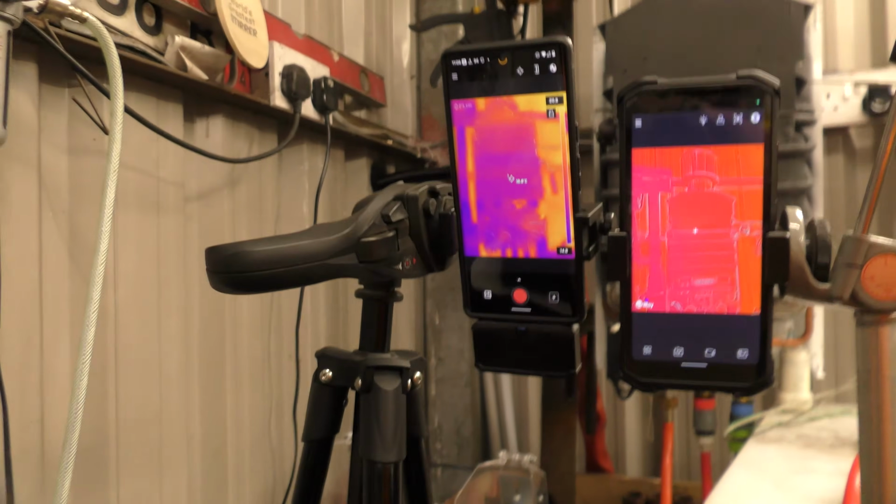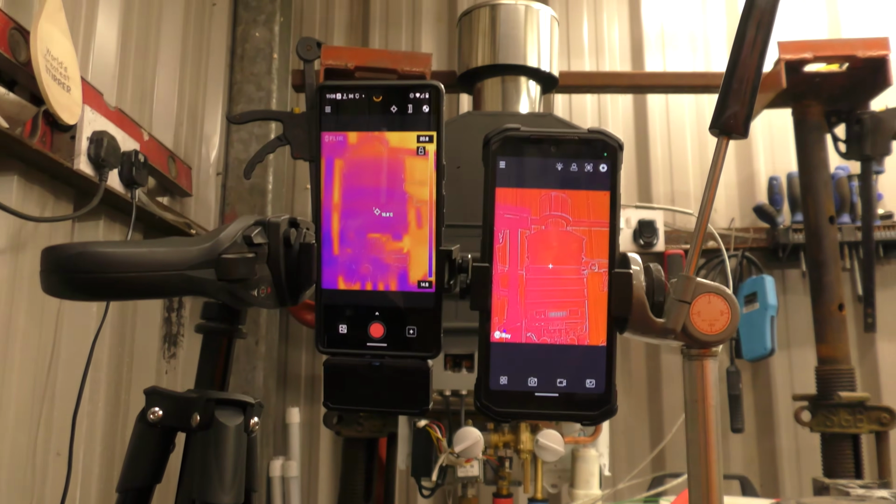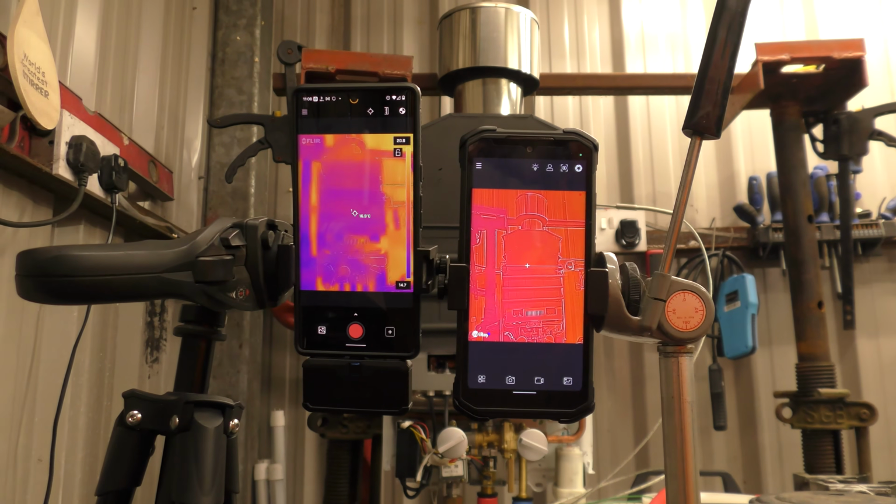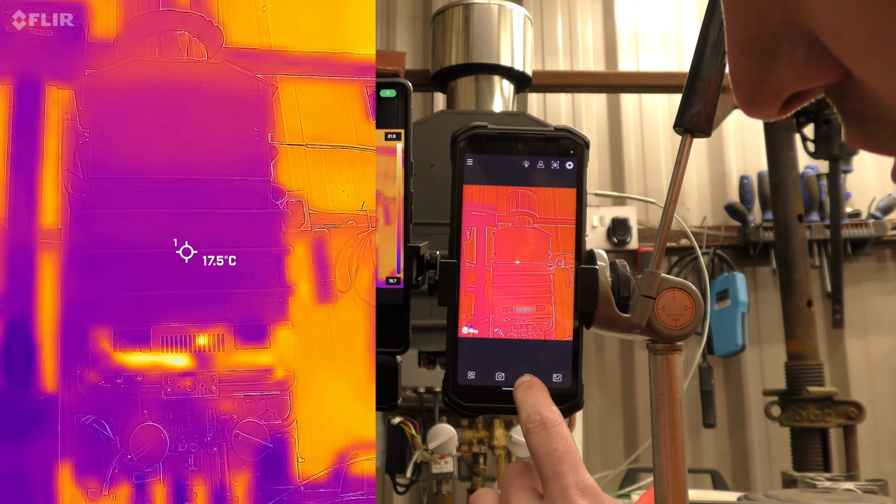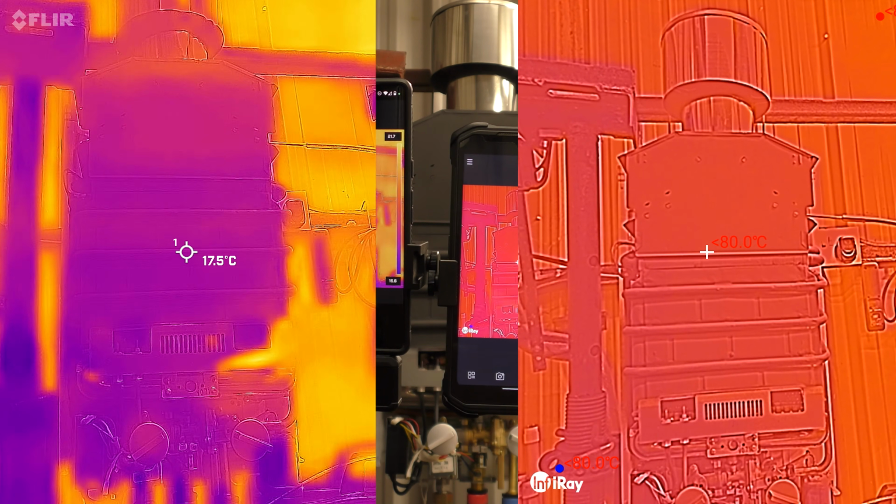Now, I'm going to just set the other camera here, because this is just going to be for calibration and audio work in the background. Right, both are recording? Are they? The Doogee has no signs that it's actually doing anything, but let's fire up the shower and see what happens.